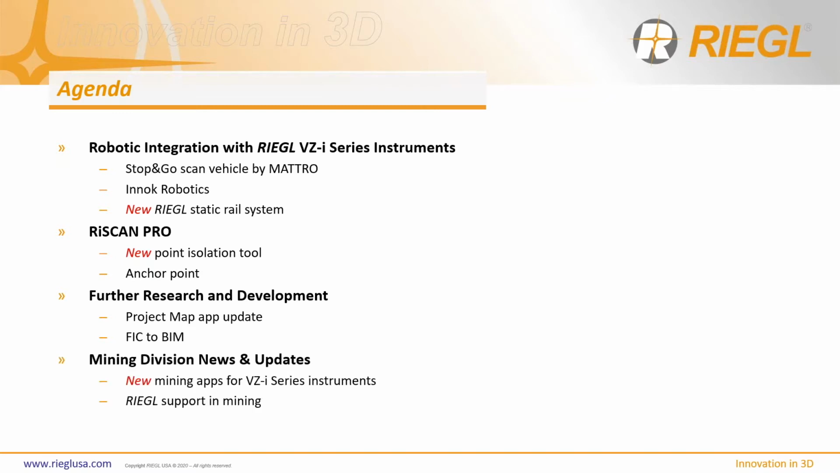And then last but not least, mining division news and updates. We have 3 new mining apps that we have tested extensively in real-world tests and applications, which I want to share with you a little bit later throughout the presentation.